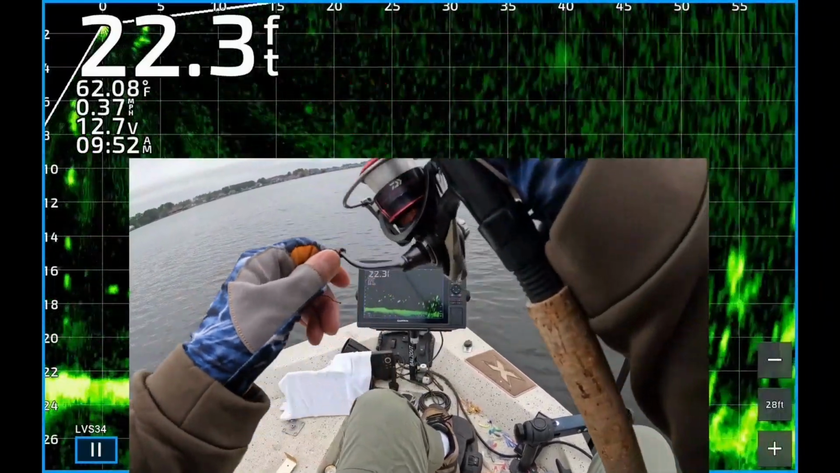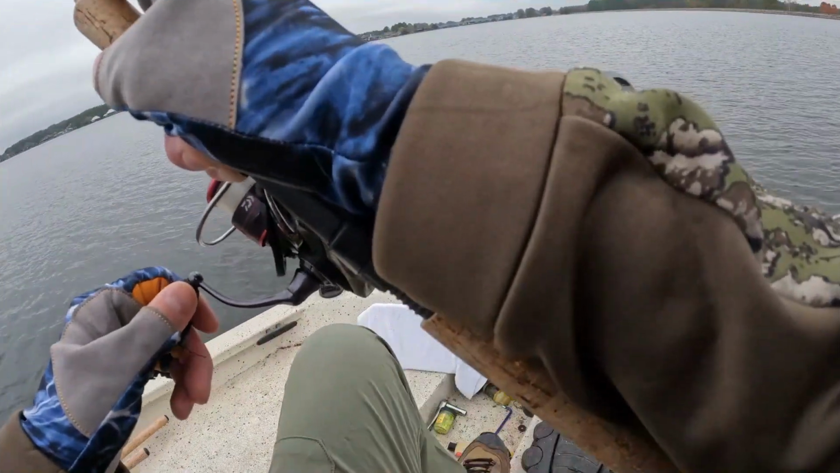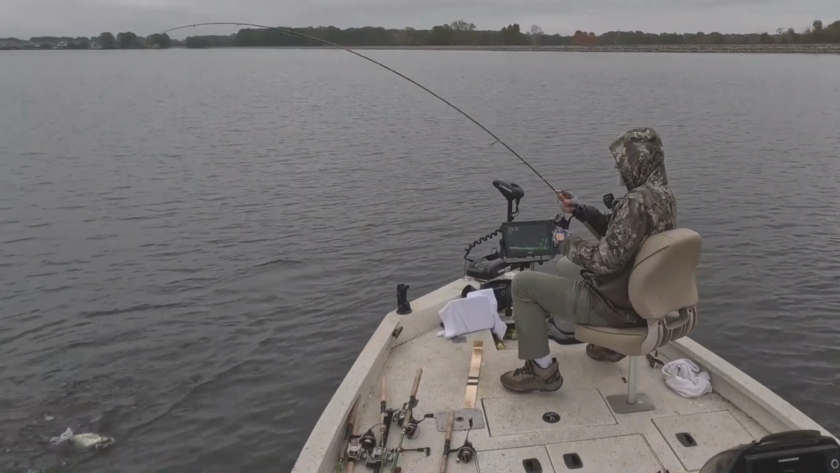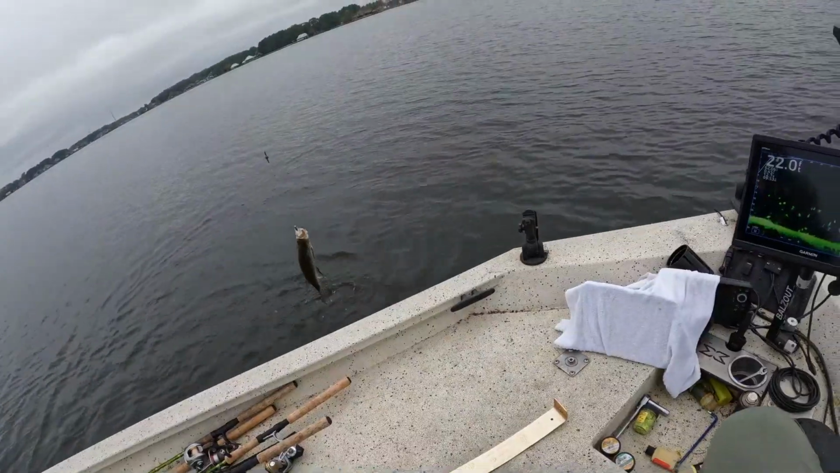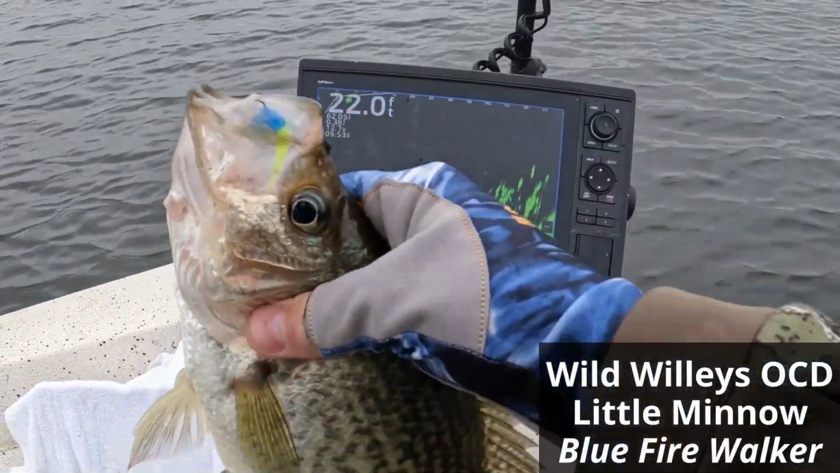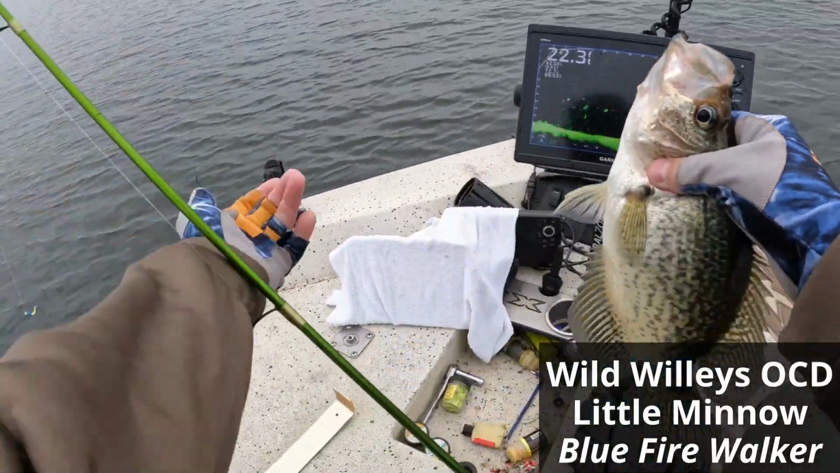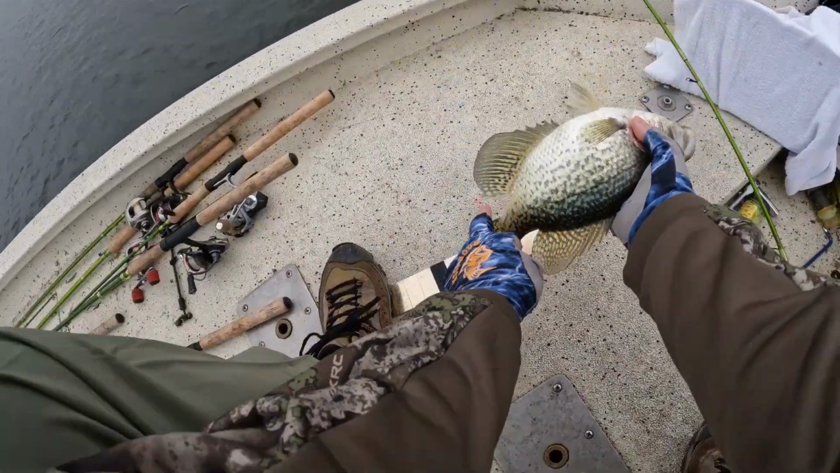Hope that's a crappie. Feels like a catfish. Oh no, that is a crappie. Goodness gracious. Look at the size of this tub. Get in the boat. My goodness. If they're over 14, I'm letting them go. I want the smaller ones to eat.